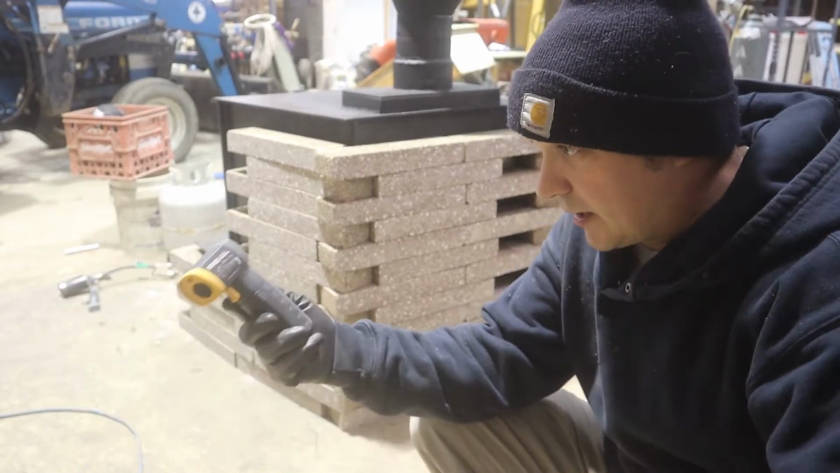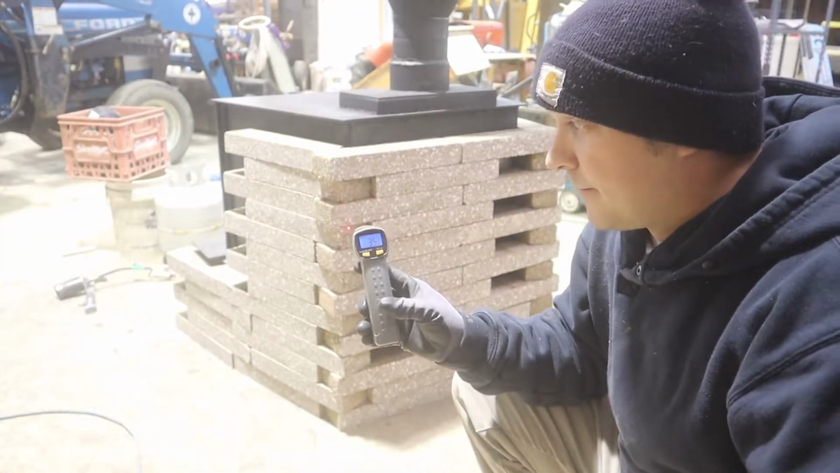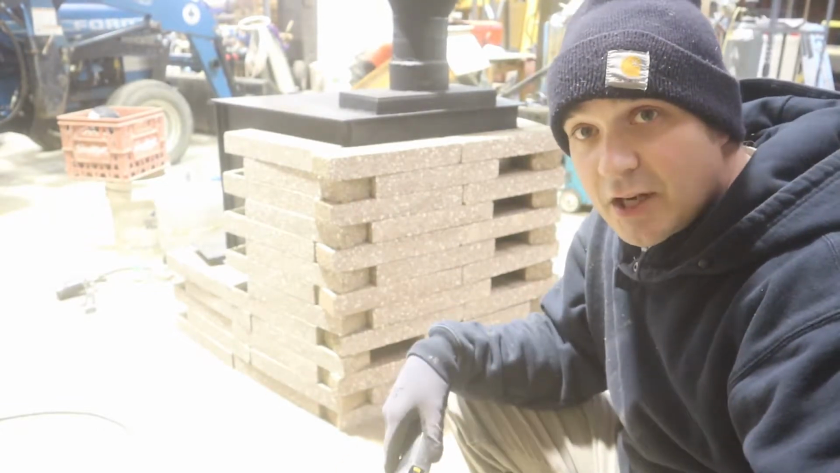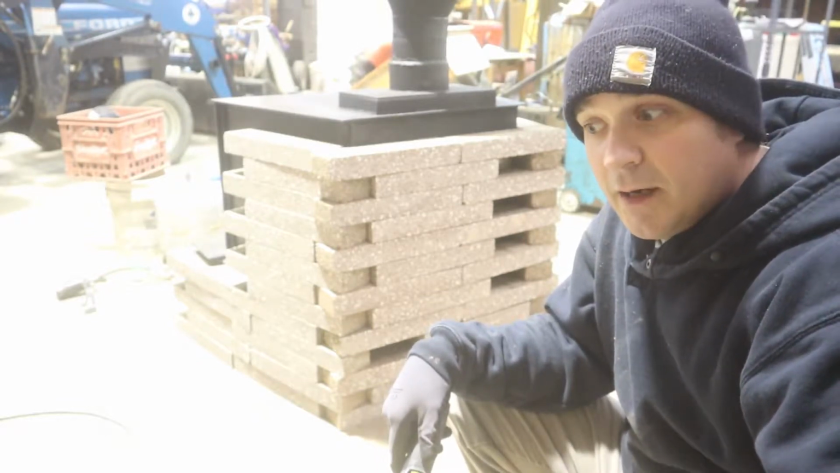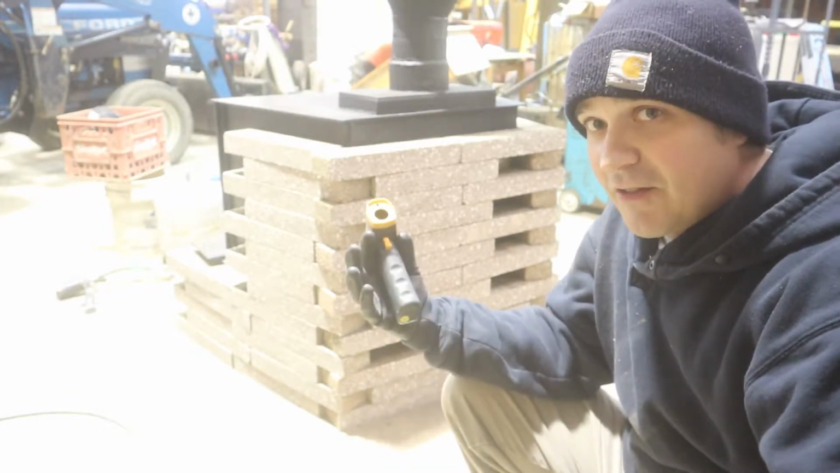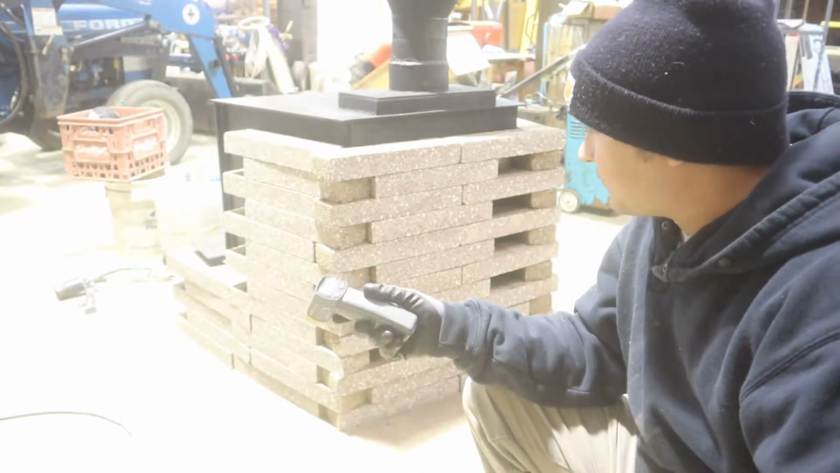All right, so this is how we're going to check to see if the heat sink's actually working. This is my infrared thermometer. It's basically just a laser pointer that wherever you aim it, it'll tell the temperature. I use it from checking heat sinks to see if they work, to baby formula or baby's milk, just to make sure it's not too hot when I heat it up. Very versatile tool. Dogs love it. I think you've seen me using this in other videos.